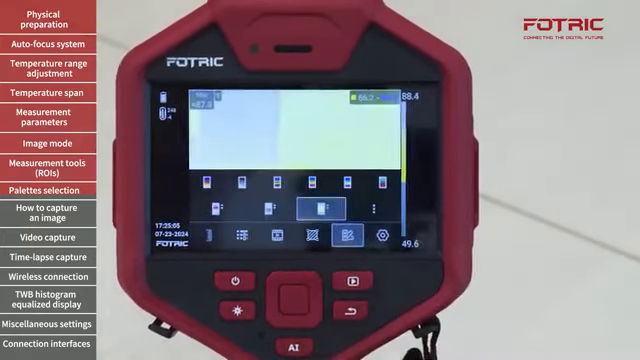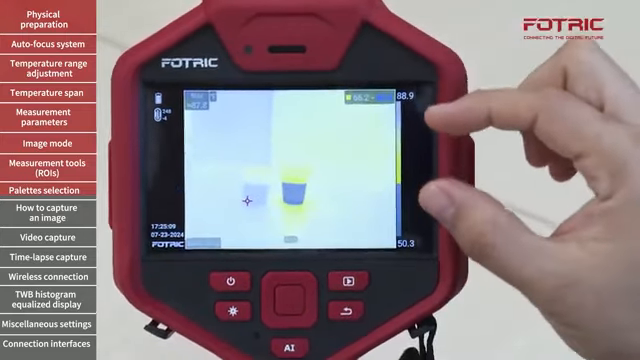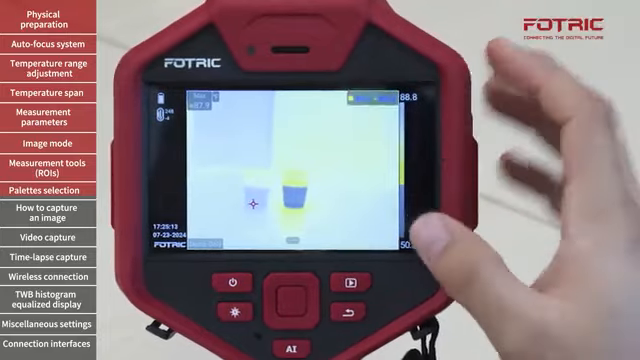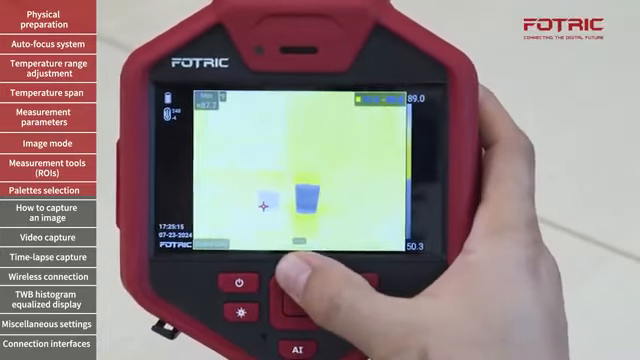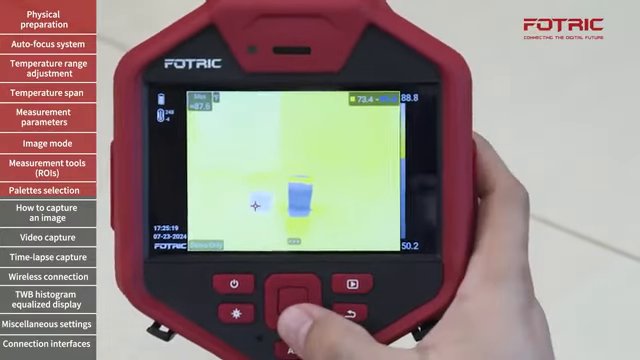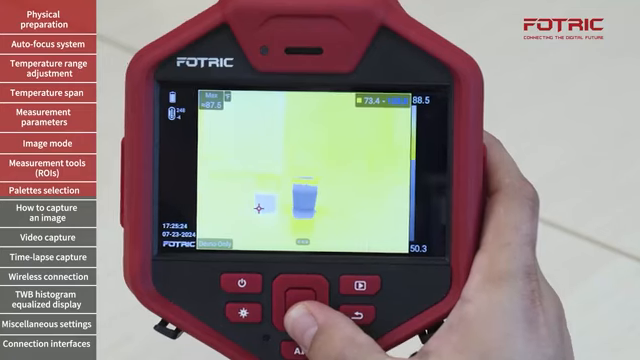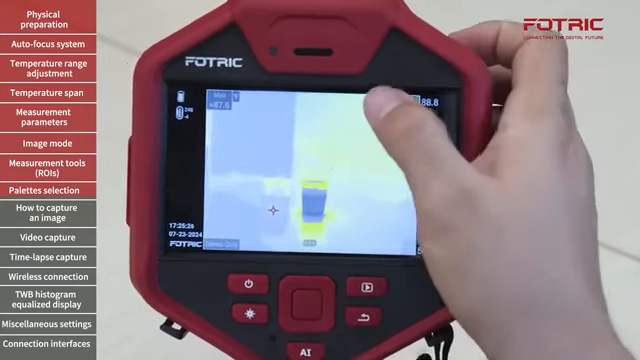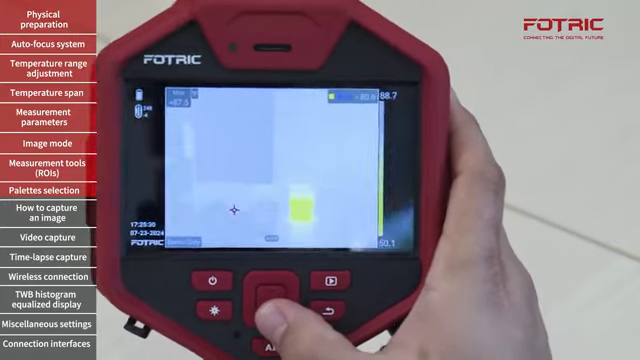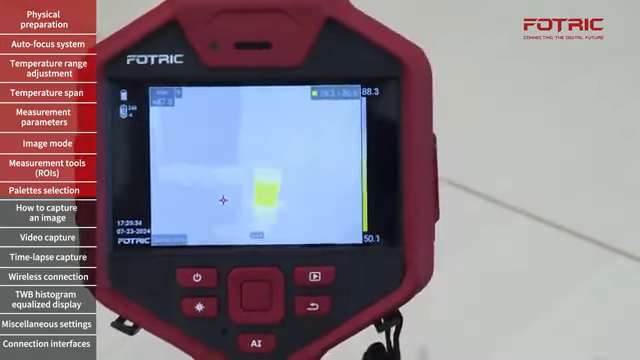And lastly, we have the ability to show color only for in-between temperatures. So I'm going to bring this maybe a little higher. Blue means that I'm working with it. Let me just adjust to a value that works for us. There you go. So right now my camera is between 39 and 80.